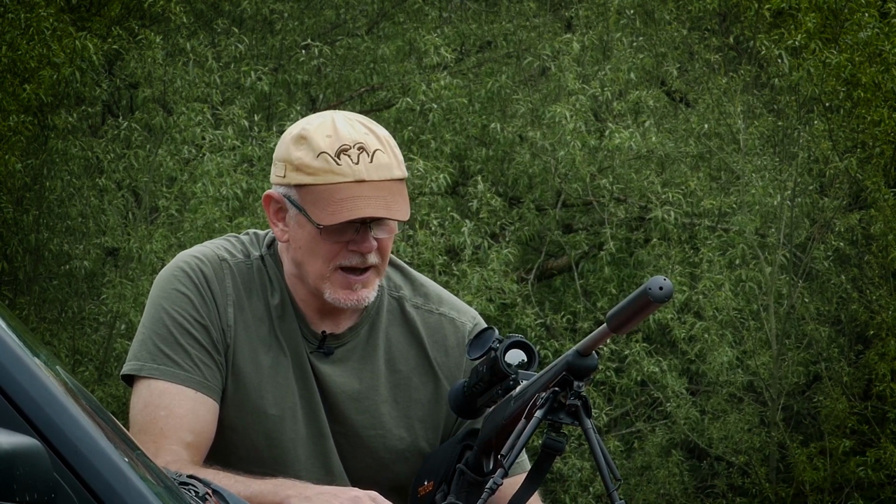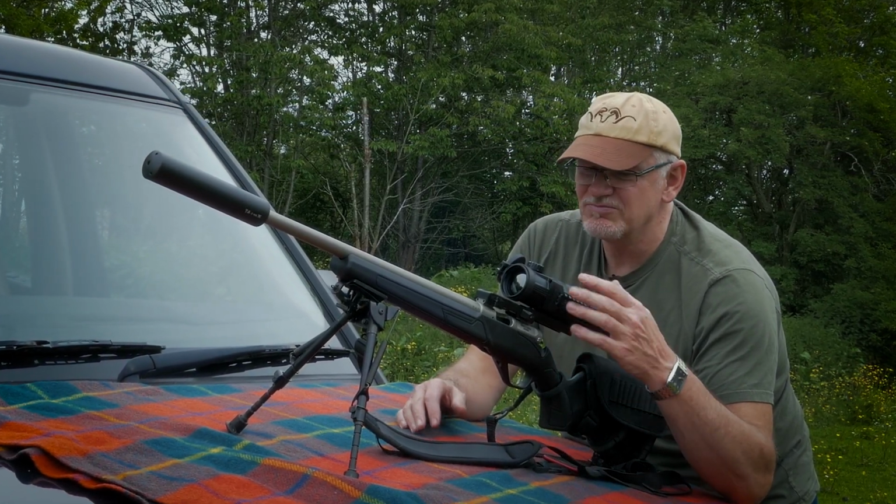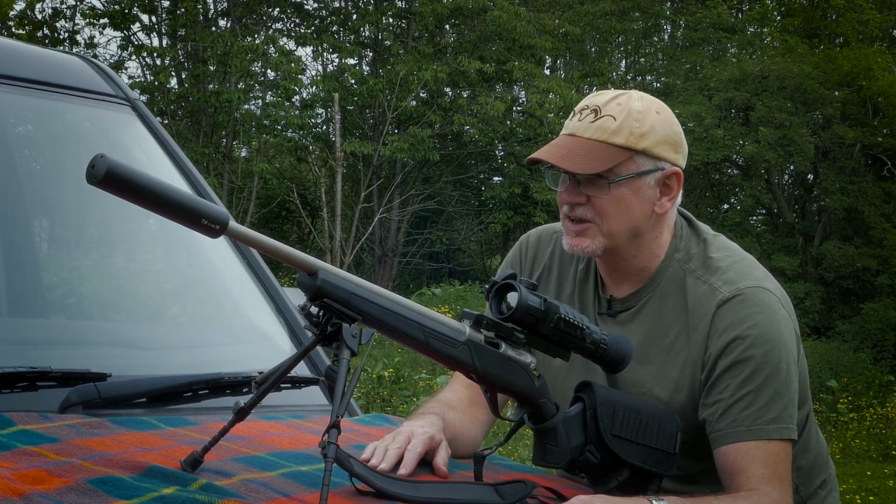You can do the same thing with the Pulsar. That will just cycle up from one magnification to the next, but it also has the ability to dial up as well, so you can go in smaller increments, and that probably personifies the difference between the two. I'd say the Pulsar is slightly more polished in terms of software and the user interface. But in the field, it doesn't make a great deal of difference.